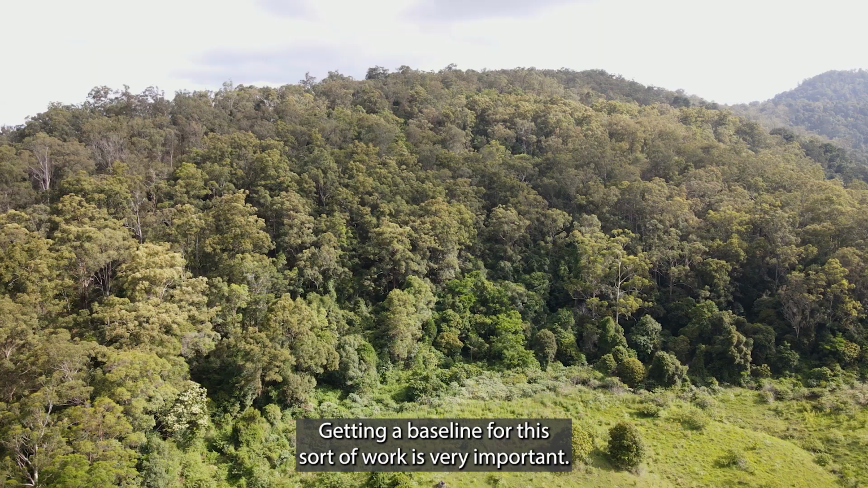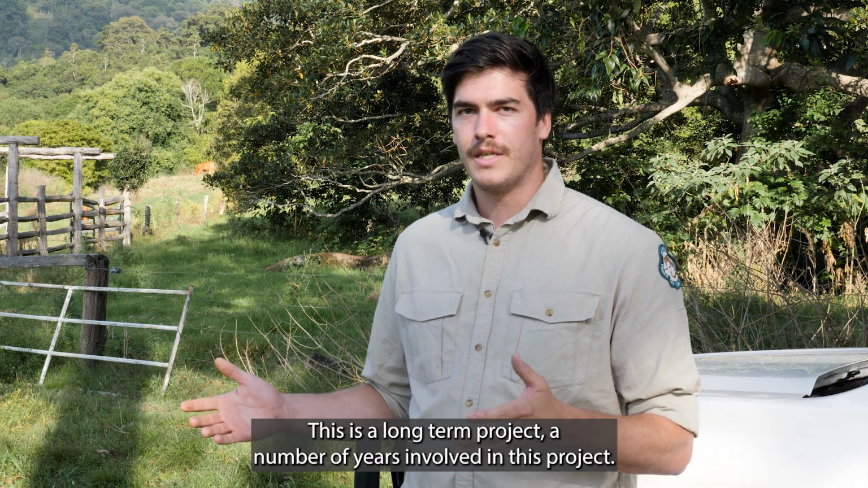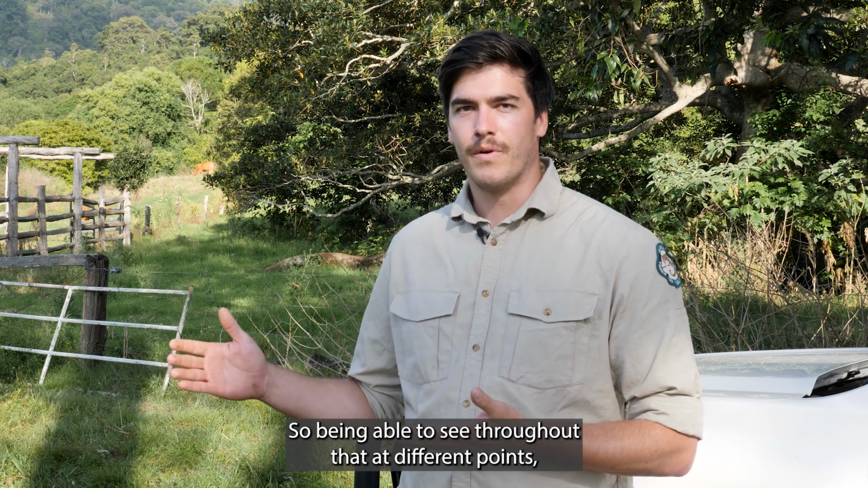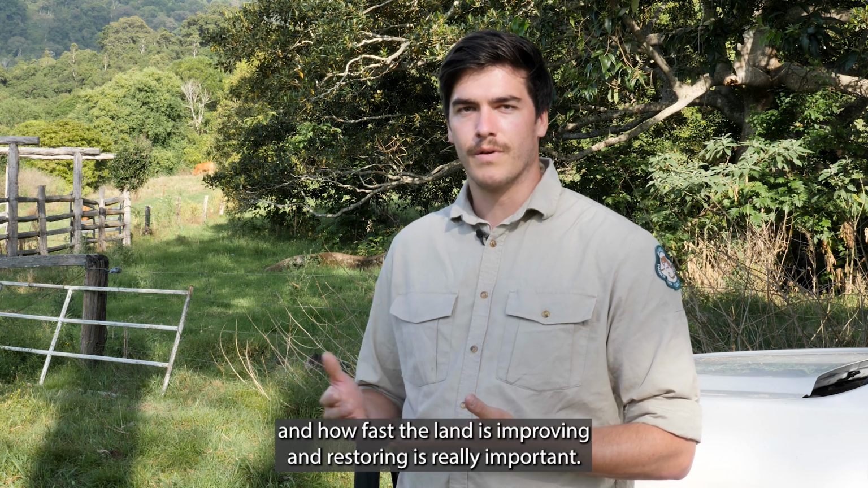Getting a baseline for this sort of work is very important. This is a long-term project, a number of years involved, and so being able to see throughout that, at different points, whether or not you're making an impact and how fast the land is improving and restoring is really important.